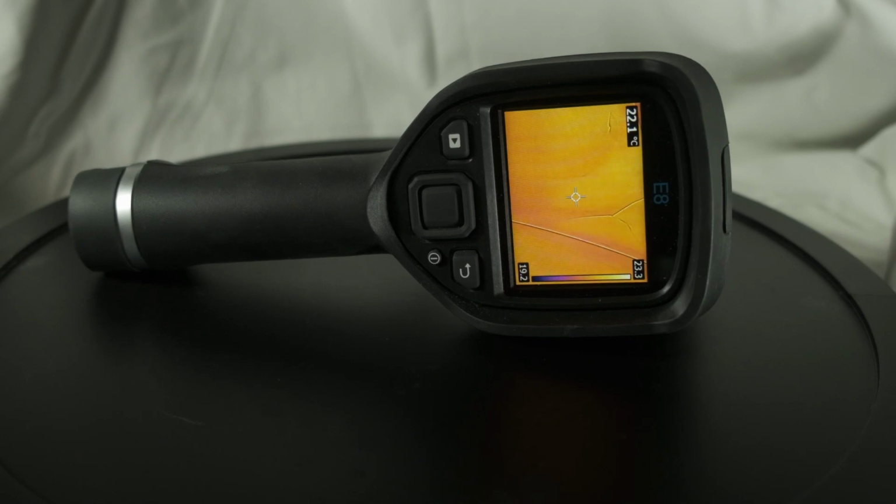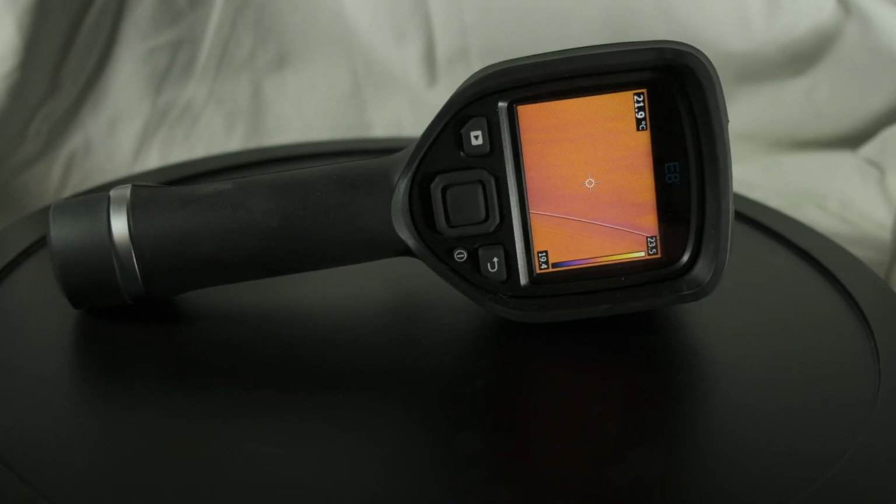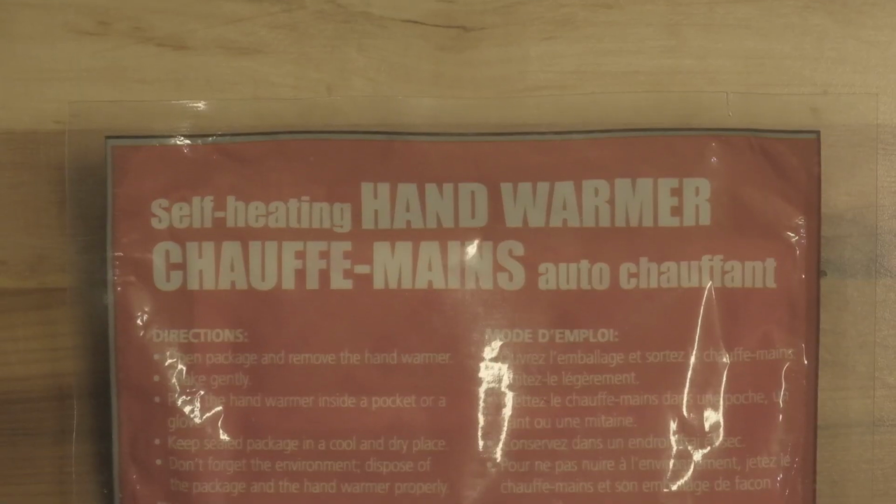If you caught the first video, you already know we are armed with the amazing FLIR E8 XT as our thermal imager of choice. Now, with winter's chilly breath sweeping through Alberta, it's time to unravel the mysteries of chemical handwarmers. Here is the burning question. Does the duration of shaking impact the heat they generate?